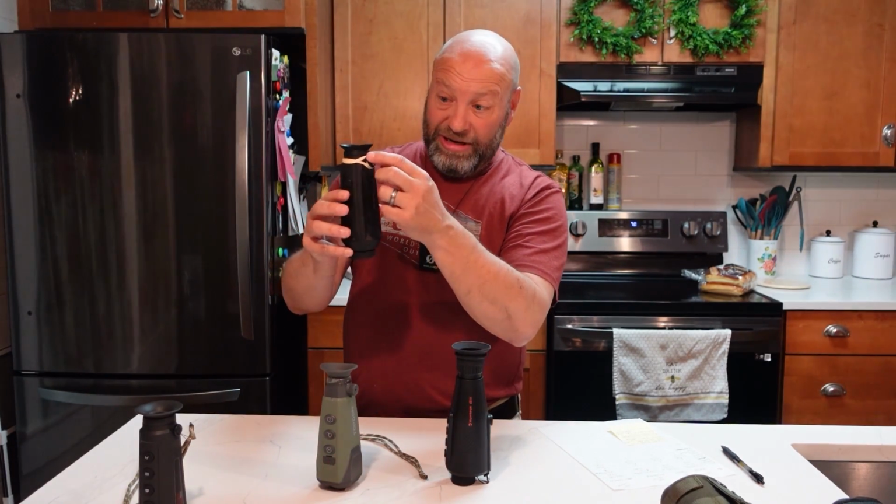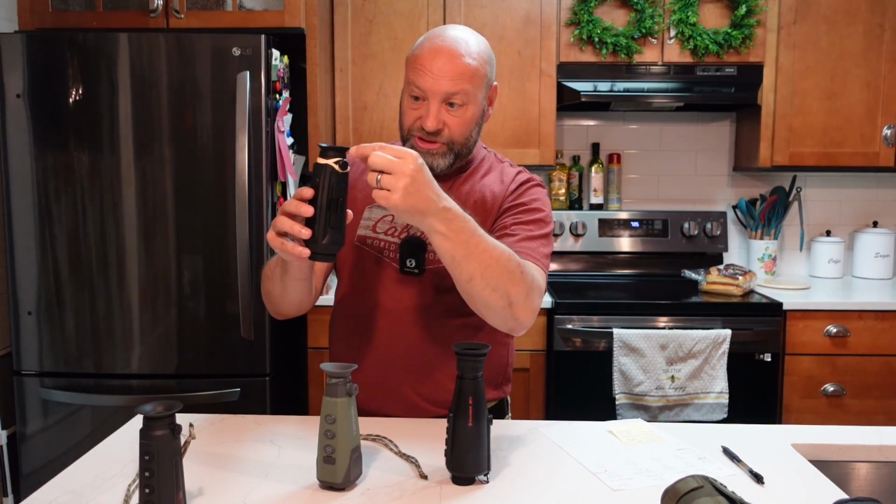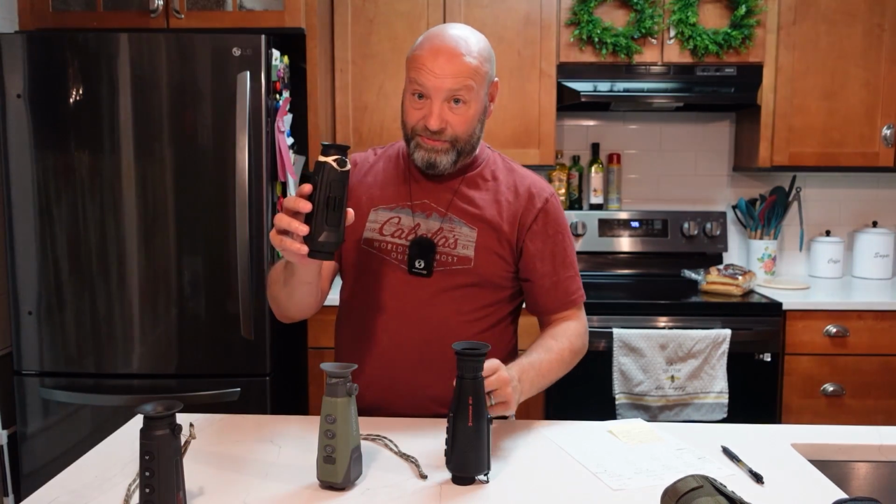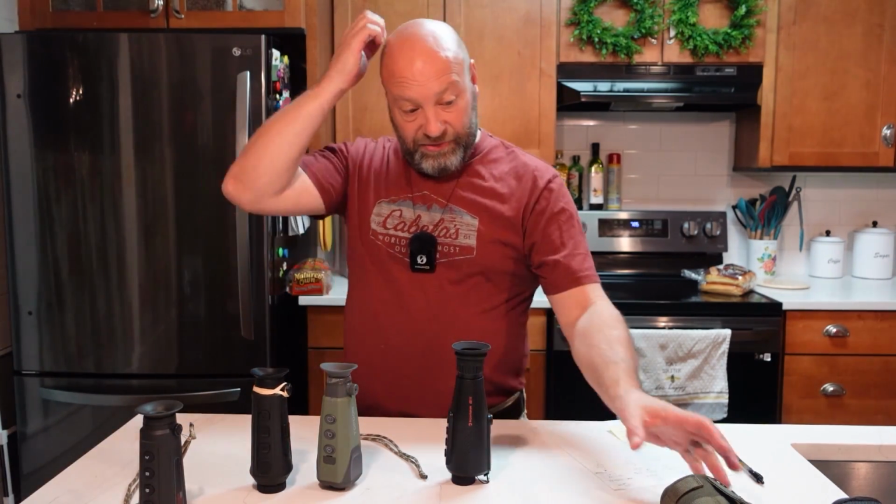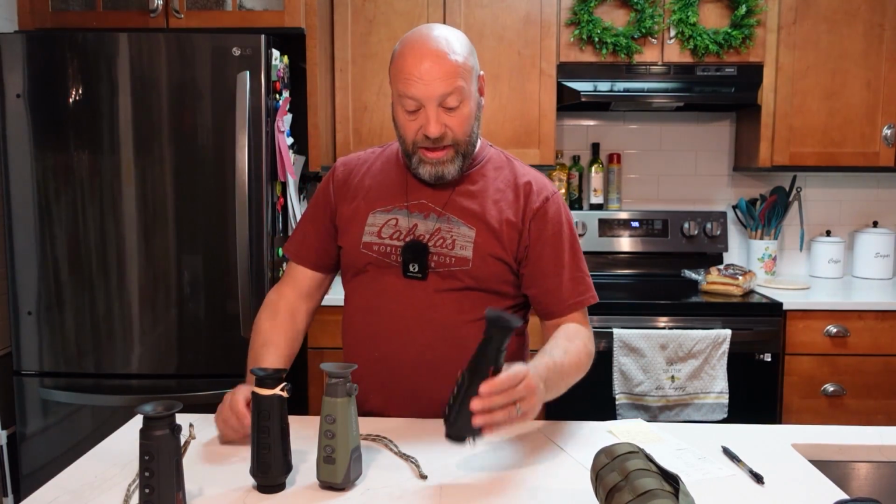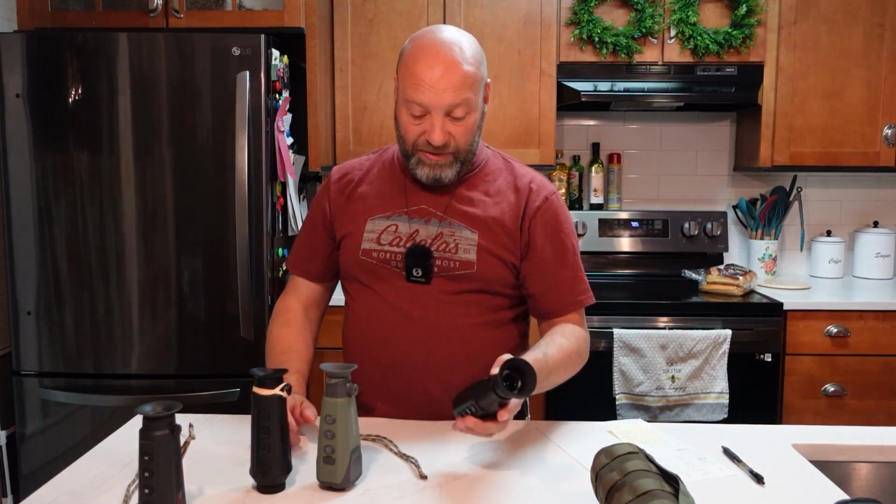This one here, $1,400 thermal, same problem. This should be locking. Pop out to adjust, push in to lock, and let it not do something. Make it right. This is a problem. This is a real problem. Hence the reason I have that on there with the rubber band. Because if you're sticking it in and out of a pocket and grabbing it, it's going to get unadjusted. This one does not have that problem. The adjustment is here and here. So it's a win for this one.